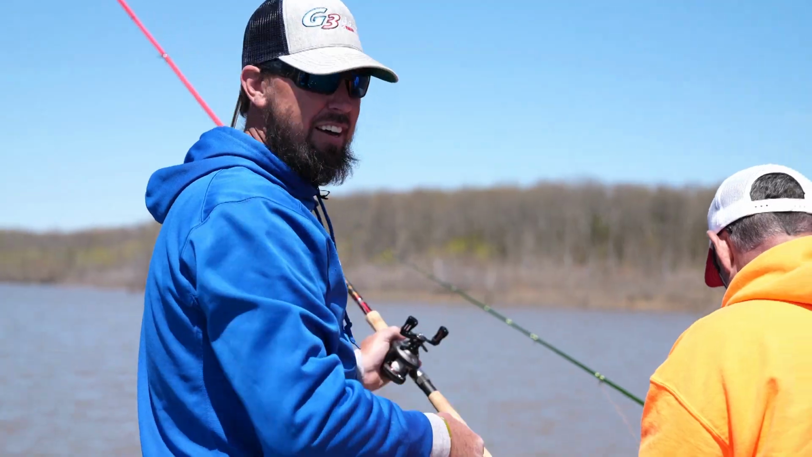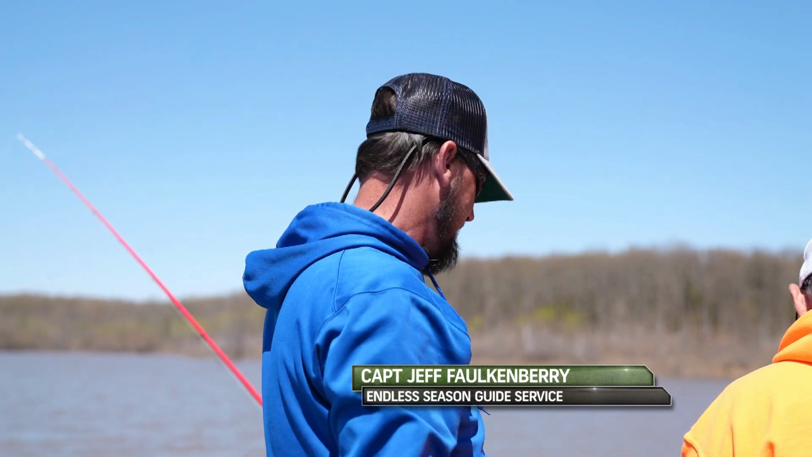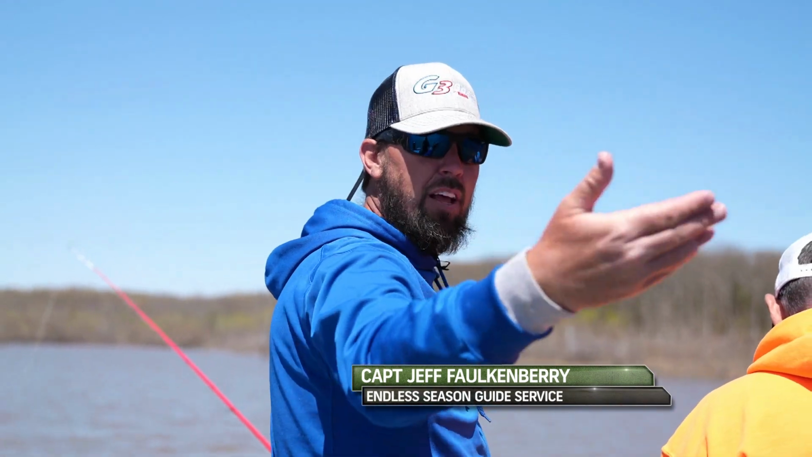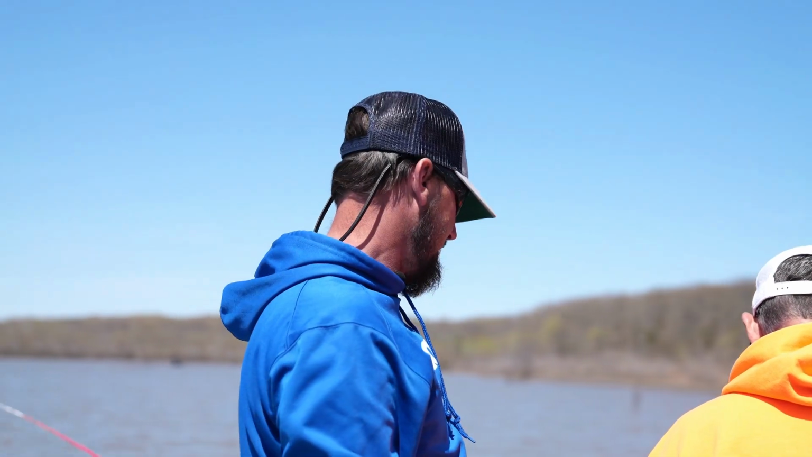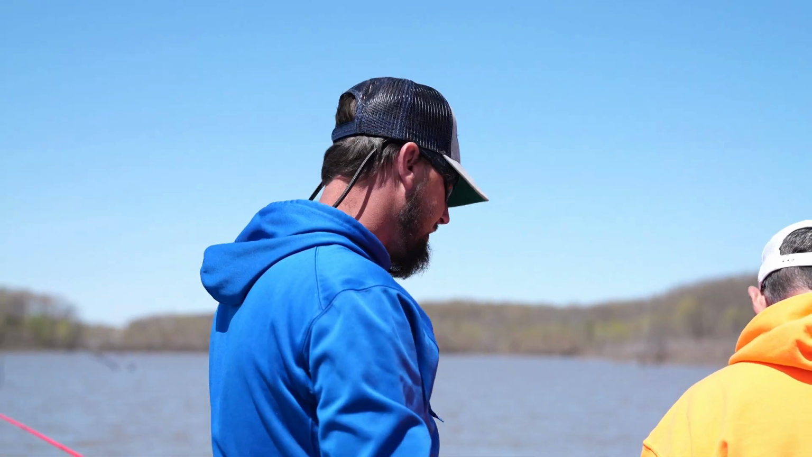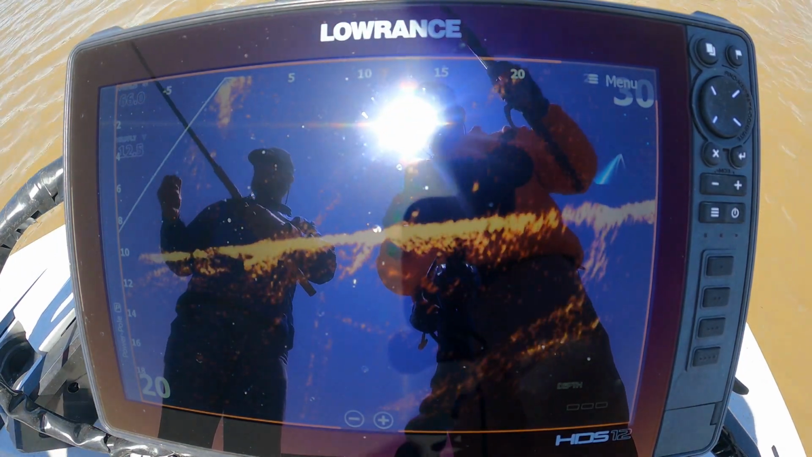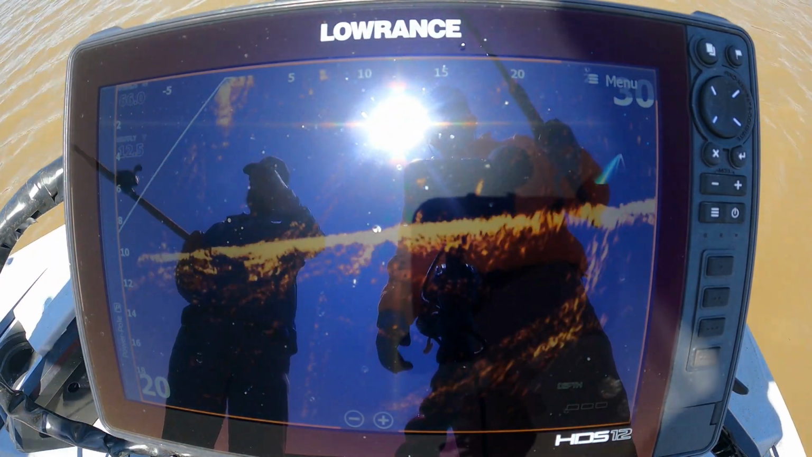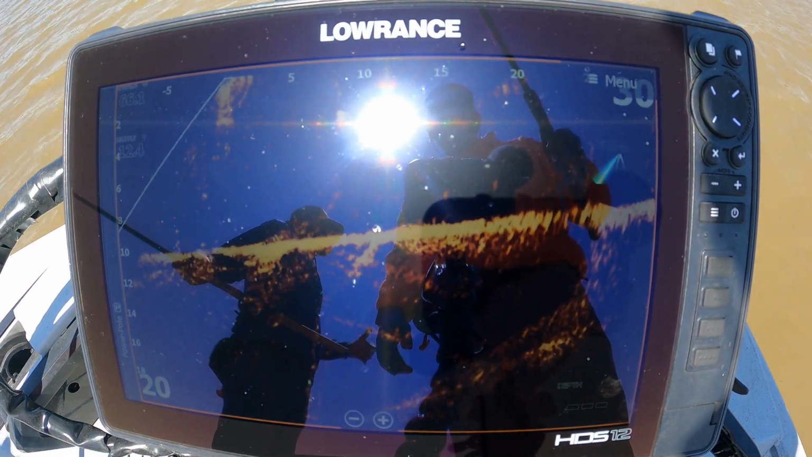All right. Anyhow, this Active Target, everybody's been kind of waiting on Lowrance to come out with something after Live Sight, which we fished for a couple of years, and now they've done it. You know it's a little bit different than some of the others, but so far I like it. I've only had about 2 weeks of time with it, so I'm still learning.